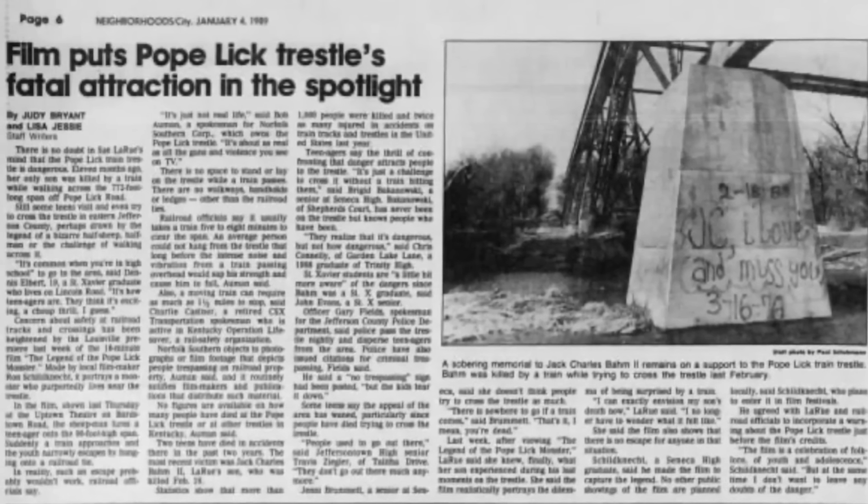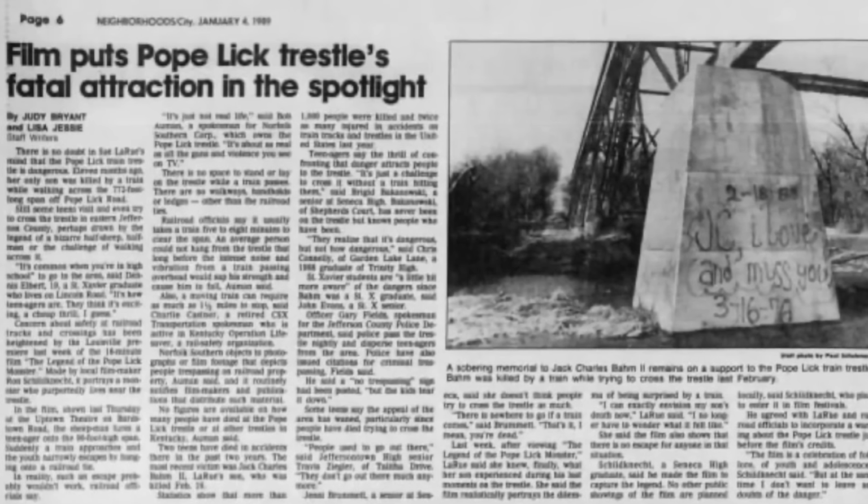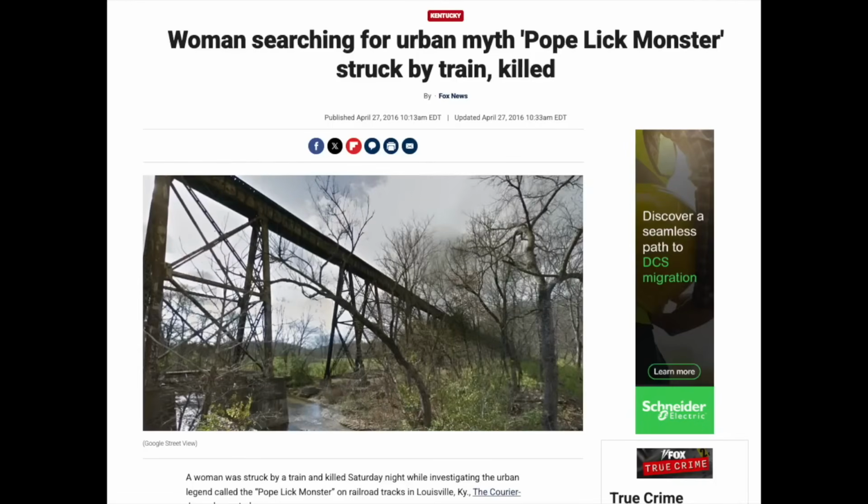In 2013, a couple visited the bridge, attempting to recreate a scene from a film about the Pope Lick monster. The woman died, struck by a speeding train. Her husband ultimately survived, but the damage was done. The legend had claimed another real victim, without the creature even showing itself.